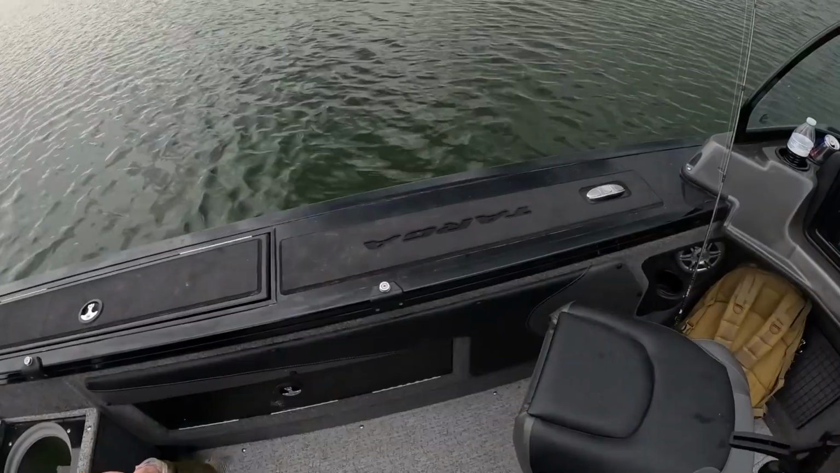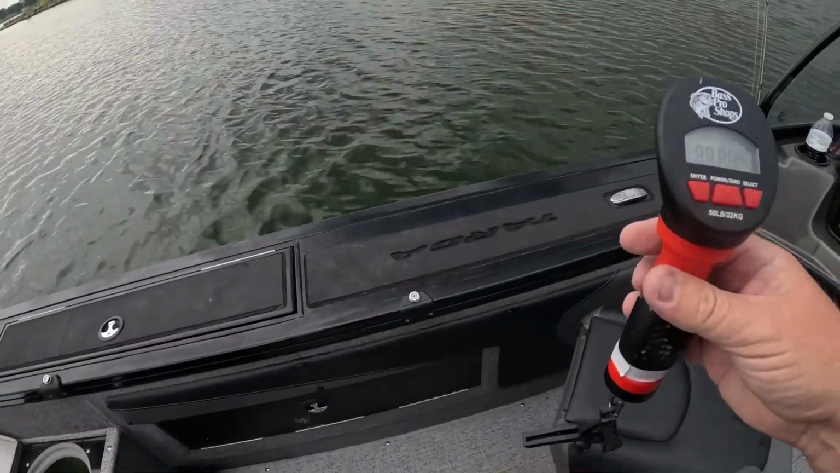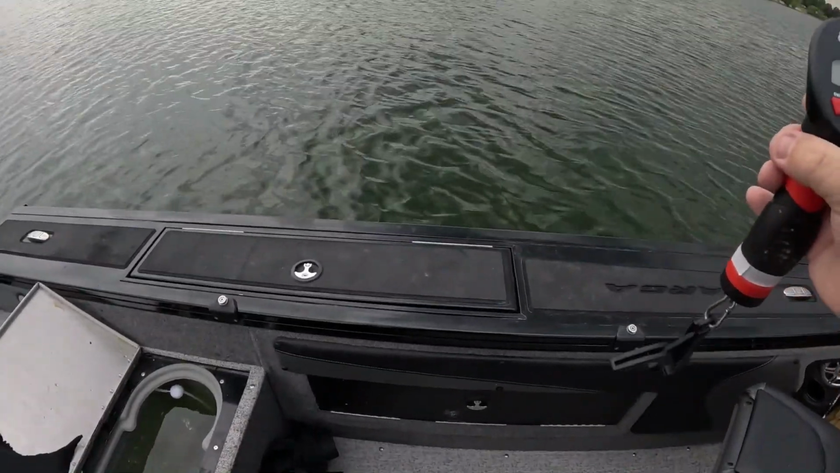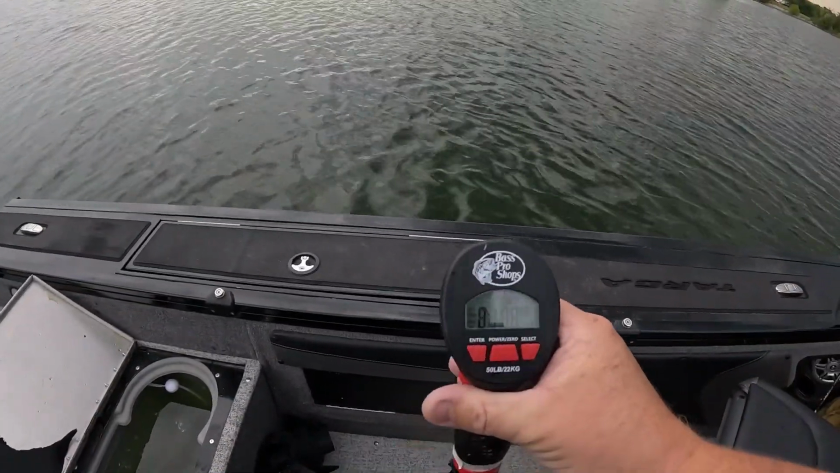The scale still has not turned on yet. What are you doing, Bass Pro Shop scale? Straight junk, bro. Dude, what the heck? Fish will be dead by the time this scale turns itself on.